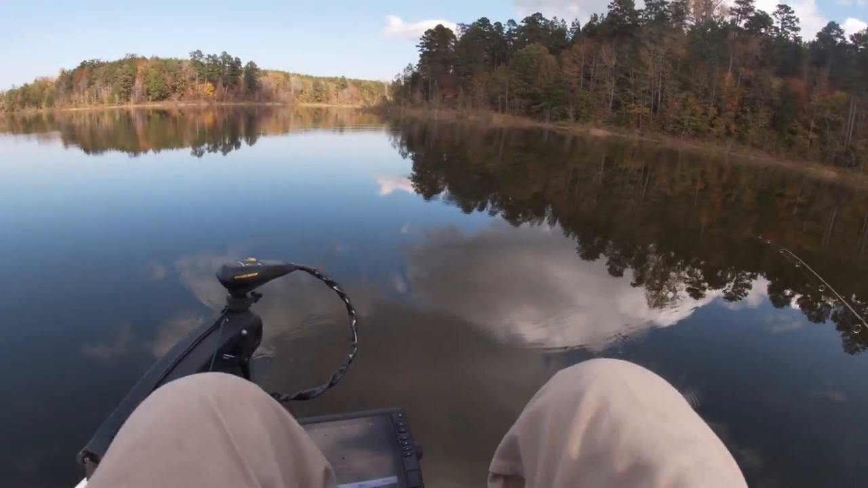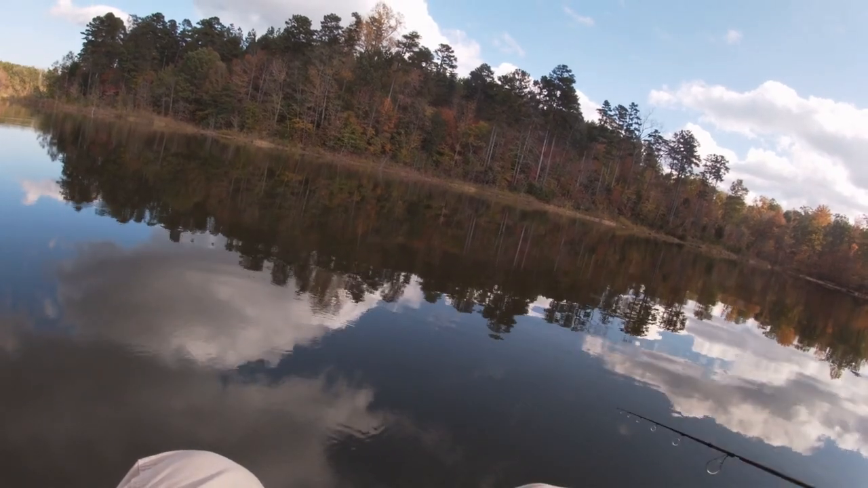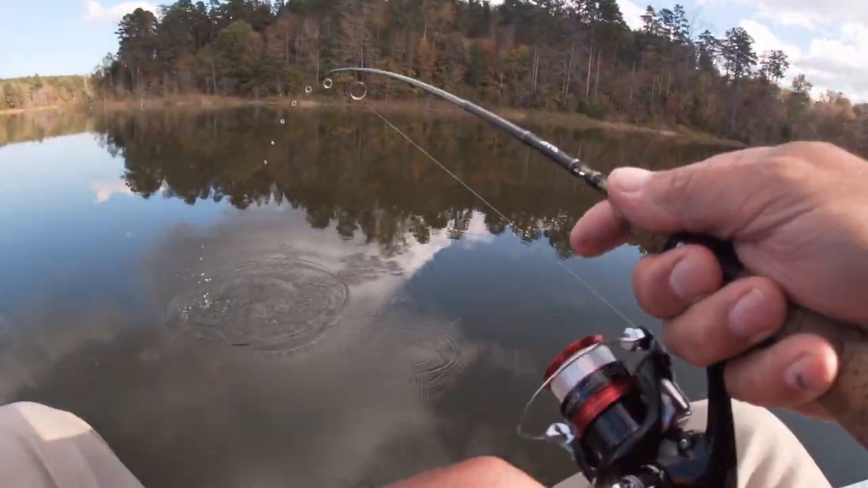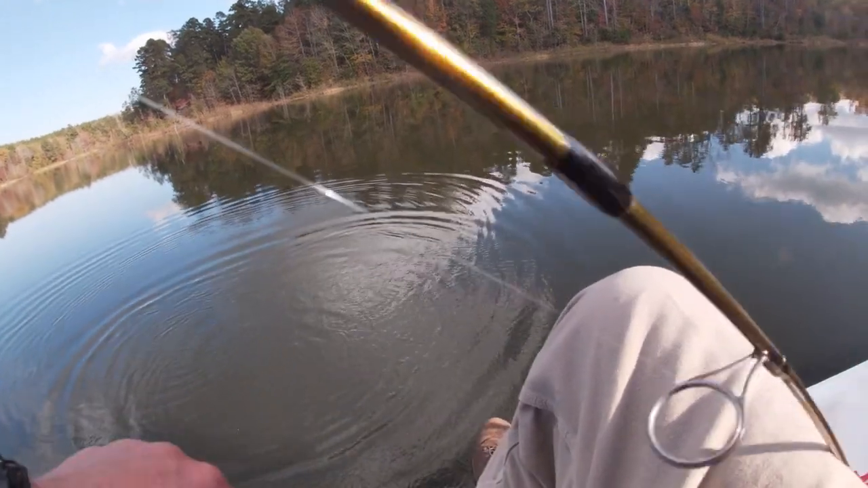And with this spoon, well, they love that spoon. You ought to see them chasing that bad boy. Boom, there he is right there. And I can just let that spoon right down to the height there.